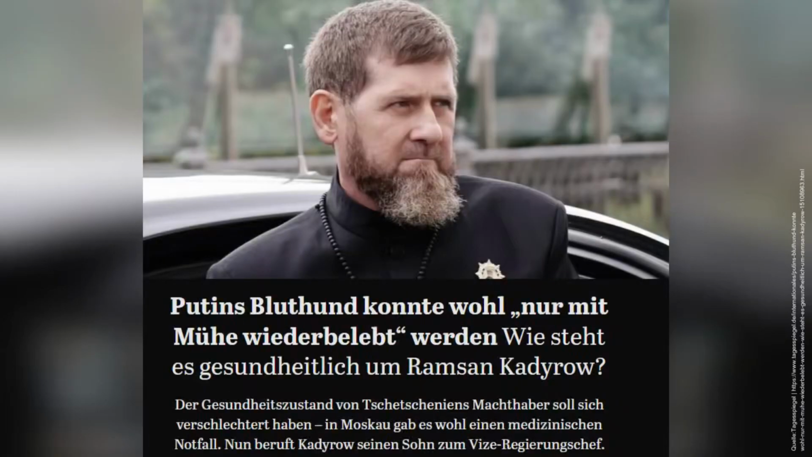Several indications point to a significant deterioration in the health of Chechnya's ruler, Kadyrov. According to reports from Kremlin circles, Kadyrov had to receive medical treatment in Moscow at the end of December after a medical emergency. And according to these reports, he could only be stabilized again with great difficulty. That means he almost died.